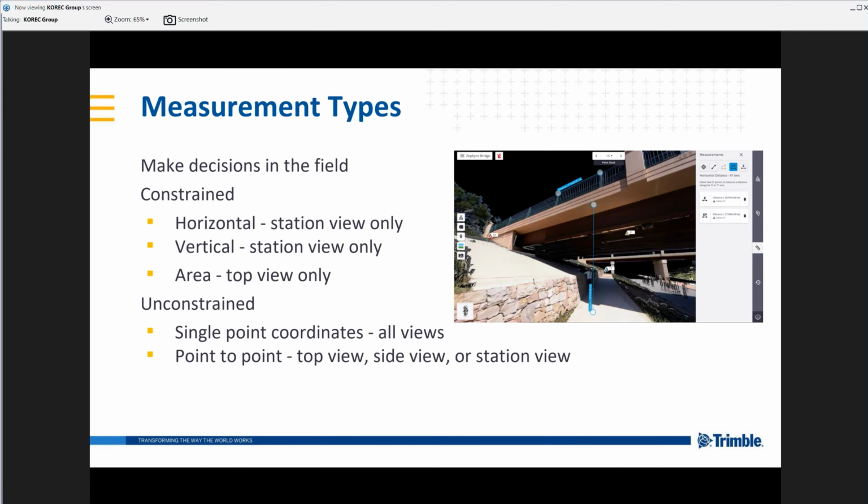And we can actually constrain these, so we're confident that when we're taking, for example, a measurement and we're only interested in a Z value, we can constrain it in that direction. It's a very fast, easy way to be checking on site. We may be checking clearances, for example, and we want to do that whilst we're in the field live, perhaps informing other teams that are on site with us.